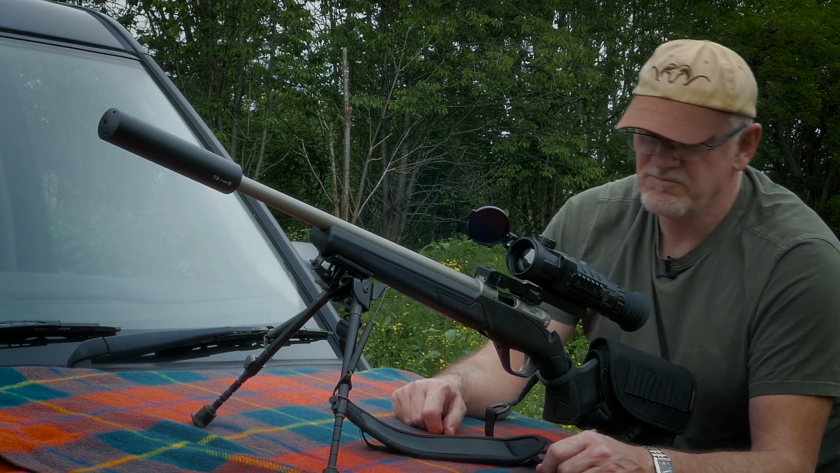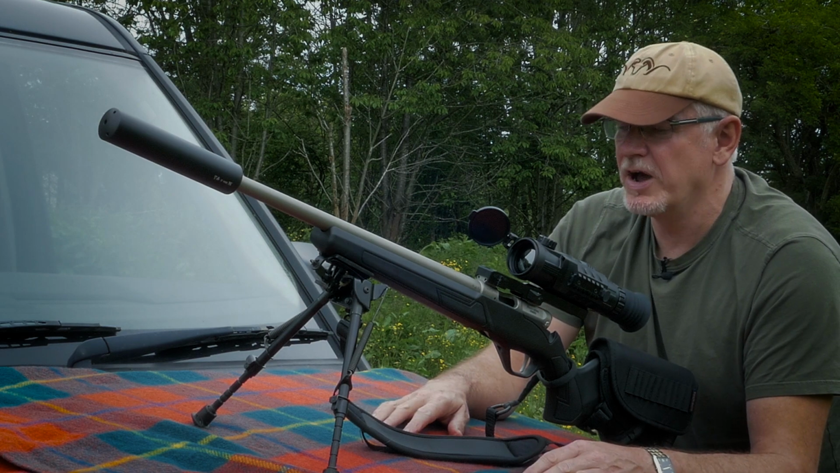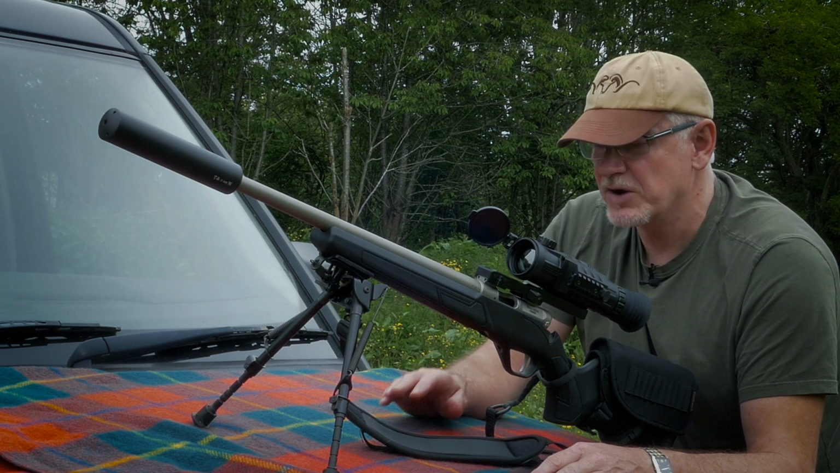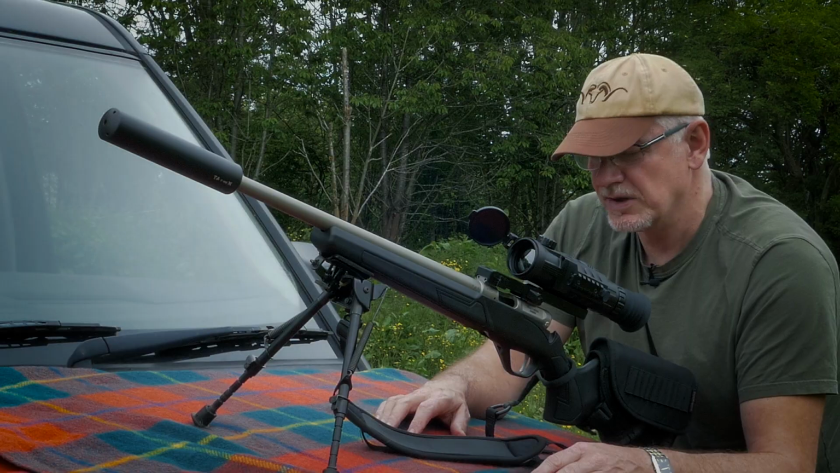Yeah, all in all, very impressed. If you're shooting over large expanses of open ground, the Rico could be a perfect choice for you. The magnification range is very good. It's very bright, very good contrast. You're not going to miss a thing.